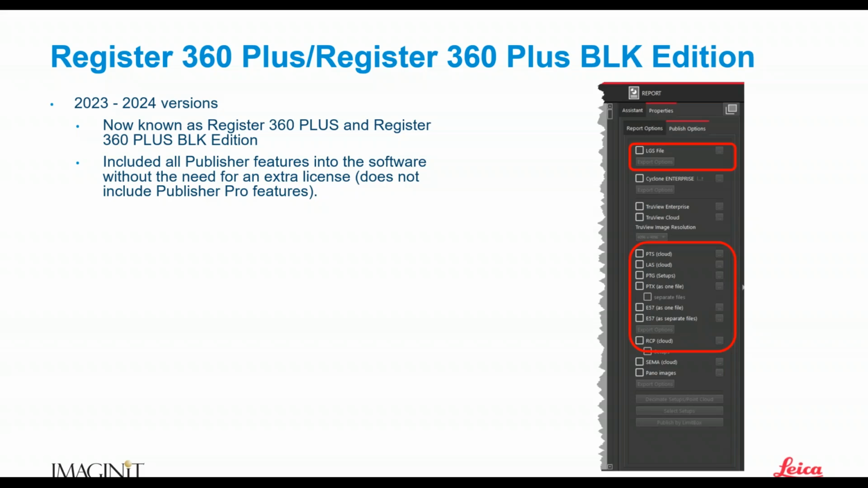In the past, we used to have to purchase what was then known as a publisher license, now rebranded a workflow license, in order to get a Leica LGS file, or to get an RCP file. Well, that's not necessary anymore. We can get the LGS file, we can get the RCP without that publisher or workflow license, as it's now known.